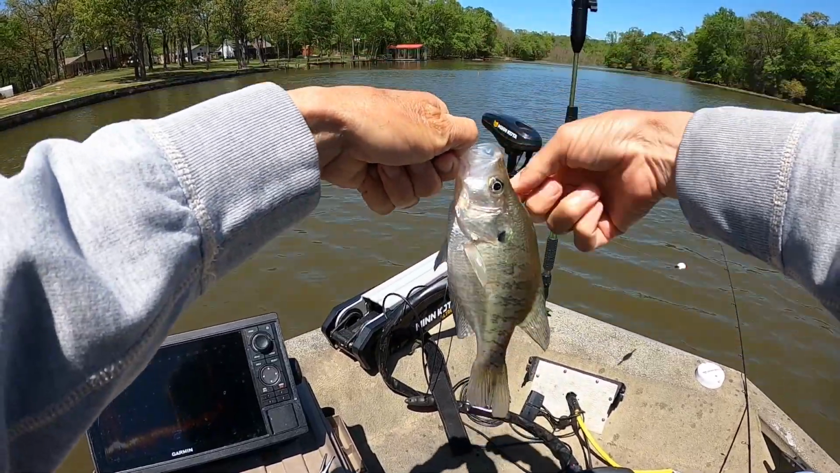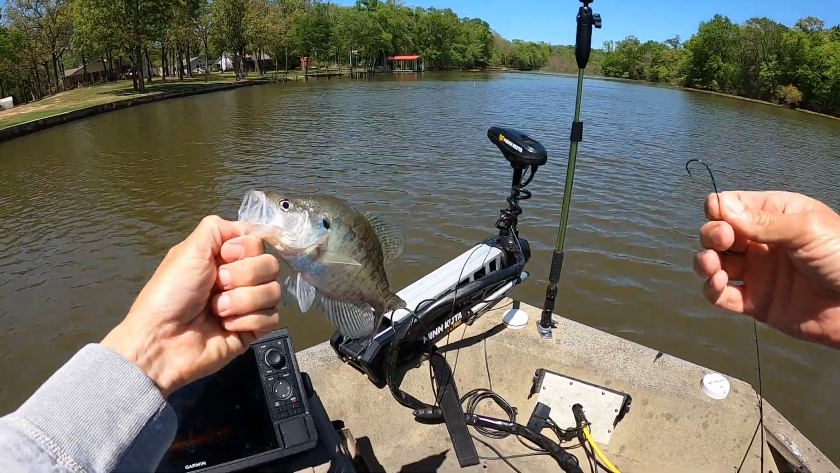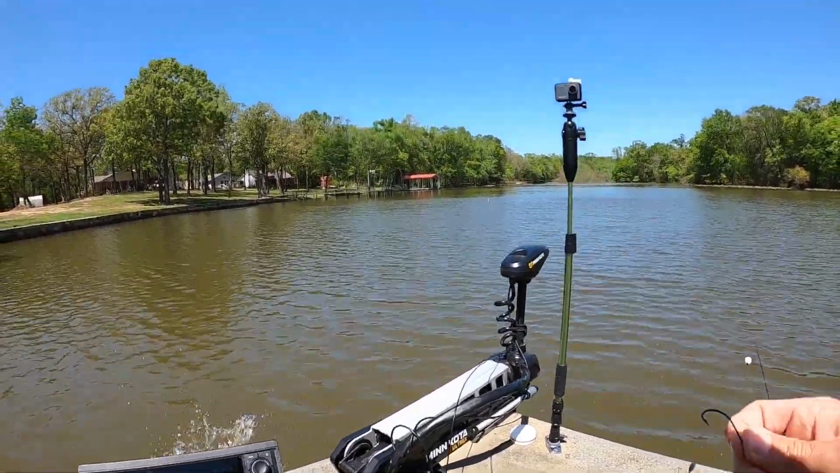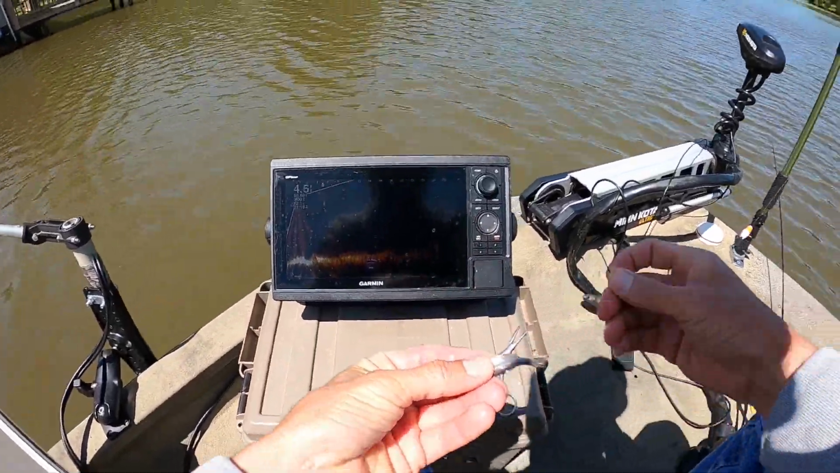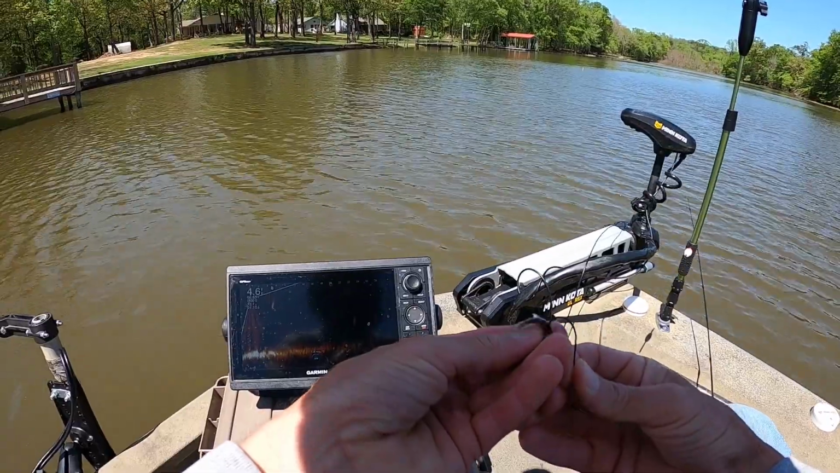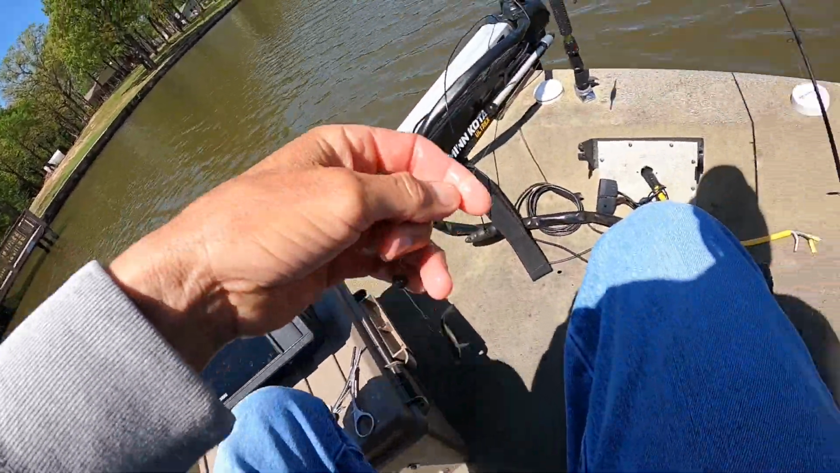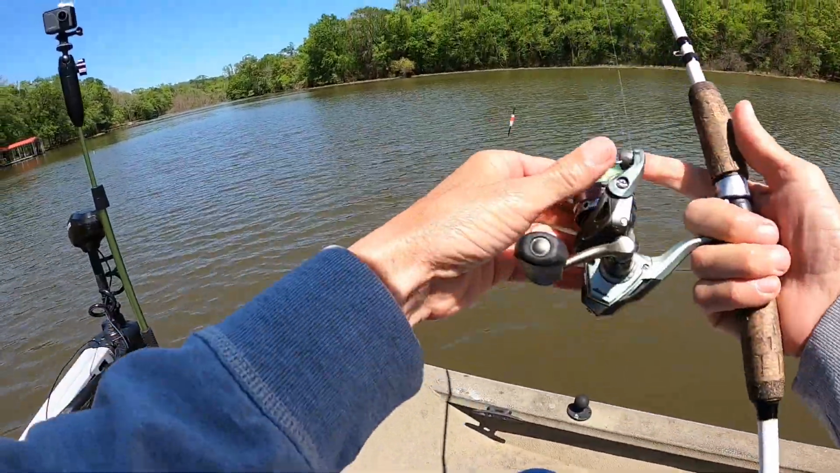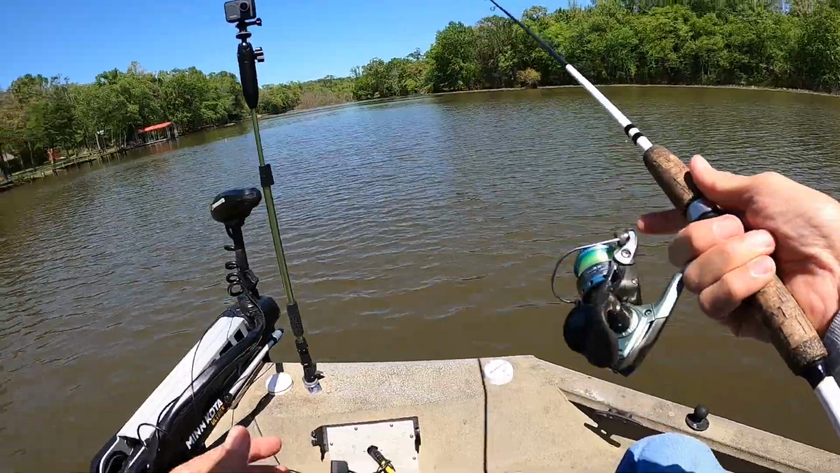Yeah. I was daydreaming about something. Looked over and the cork was gone. How many of you looked off and your cork goes under, look back and say, well, I thought my cork was out there? I was thinking about a sandwich.